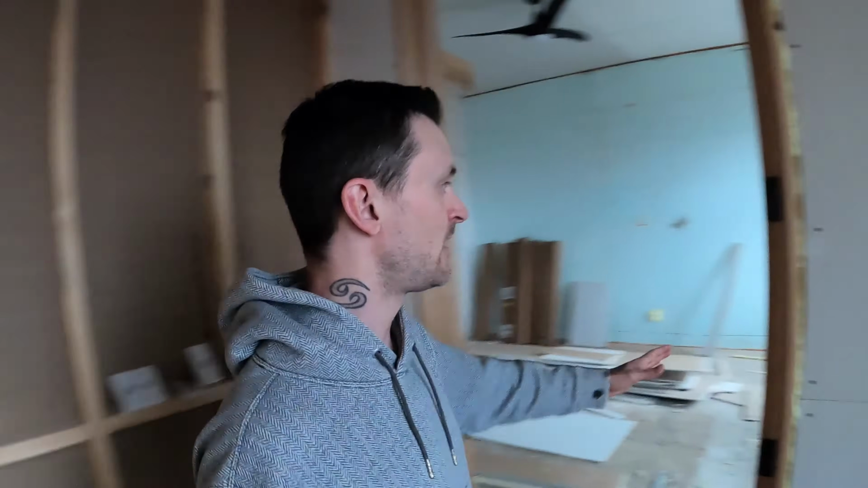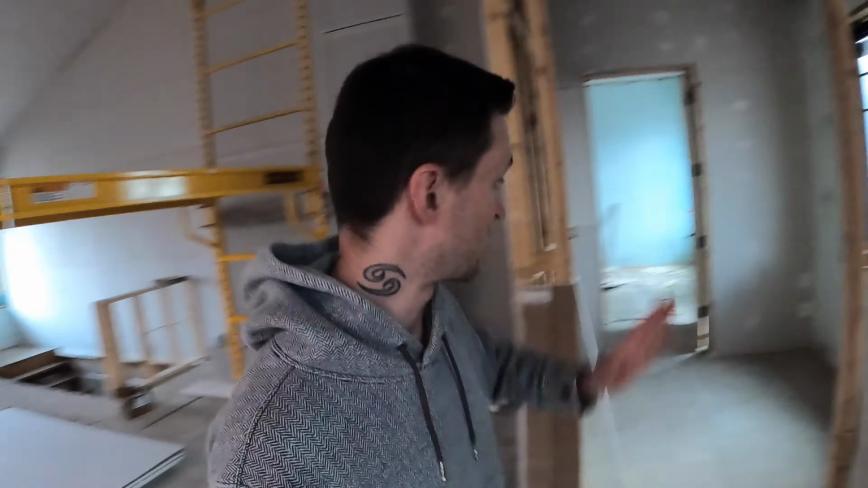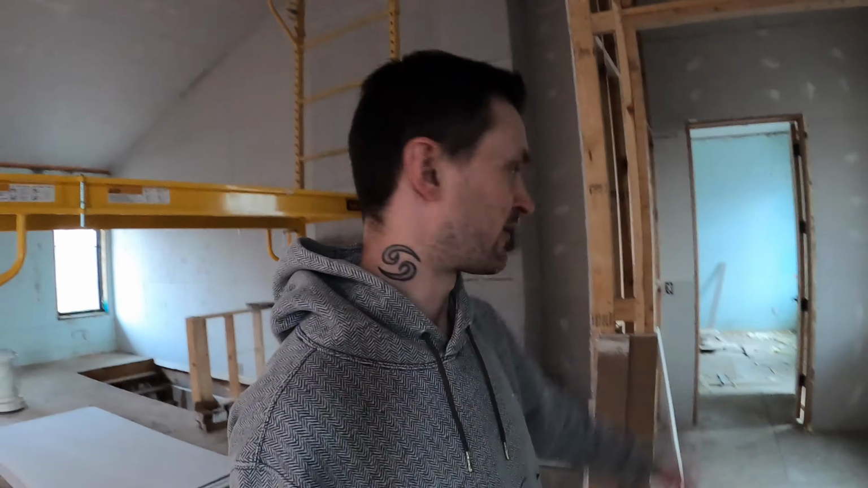But the only thing that I do want to mention that is a problem with the design of our heating and cooling, we have to leave this door open. Obviously with that door shut, that entire wall over there is insulated, and that heat from that basement is just not going to get through that wood door that comfortably.